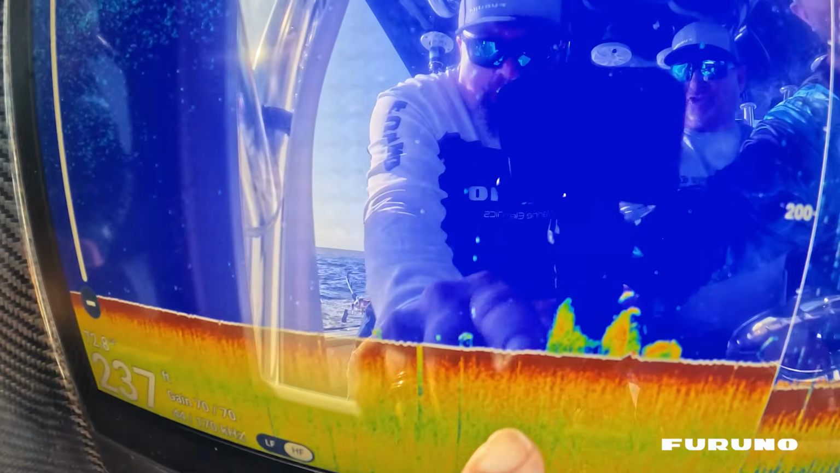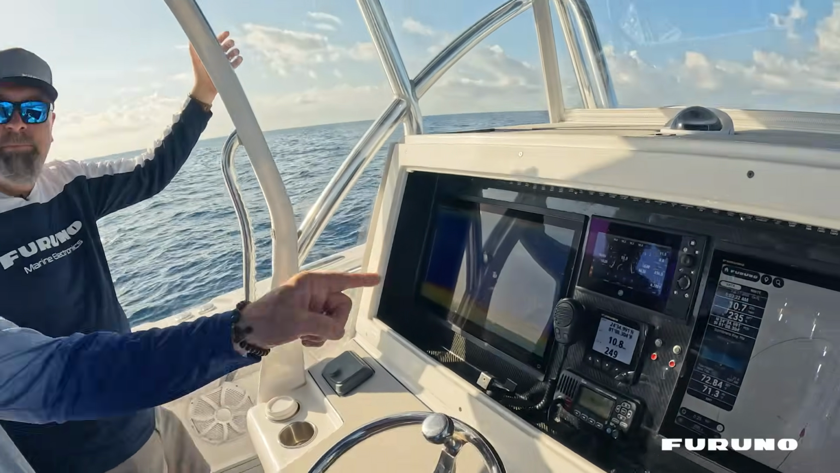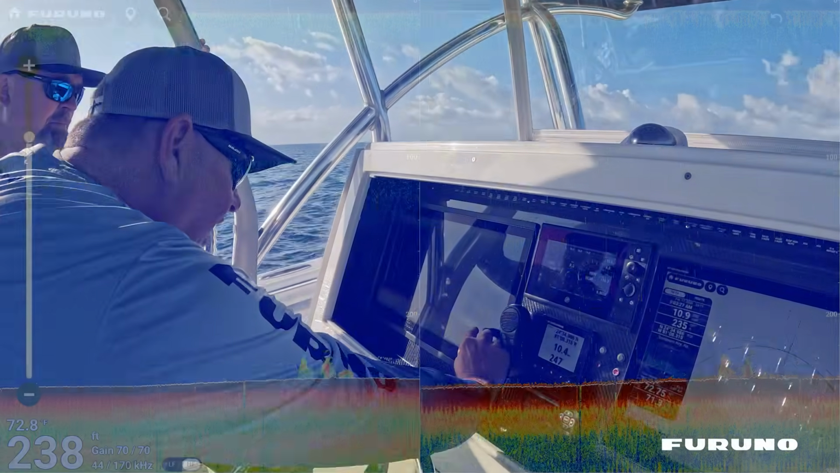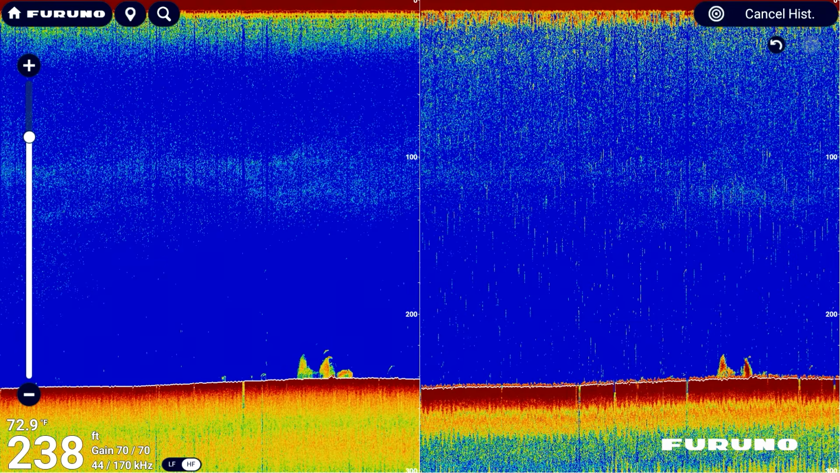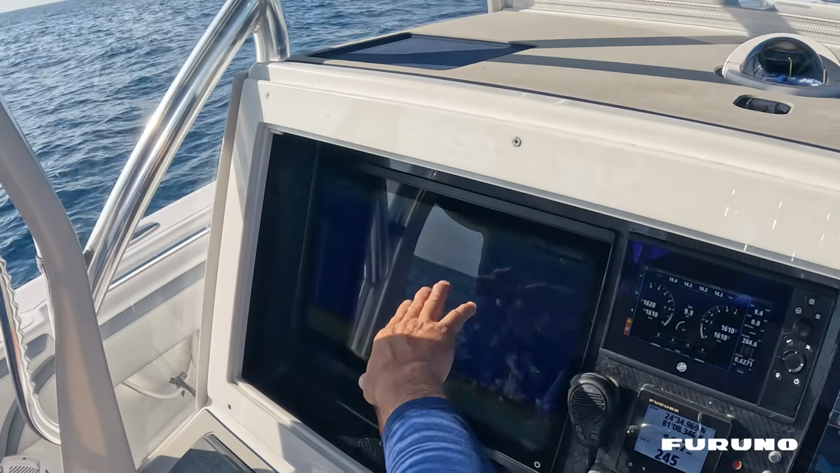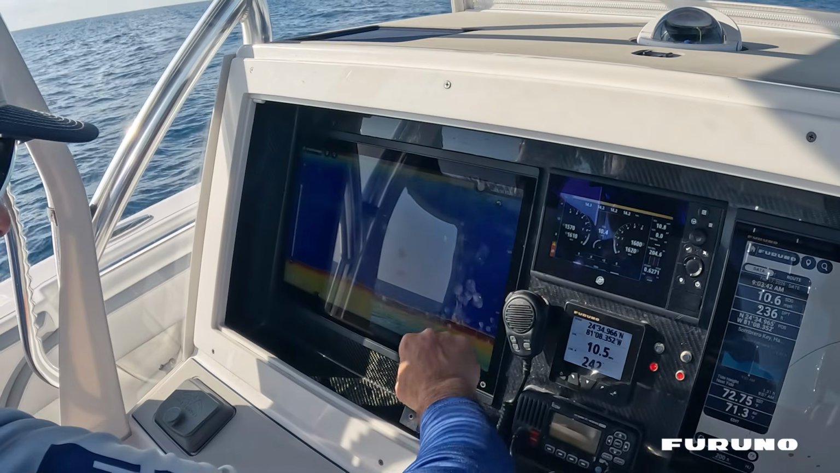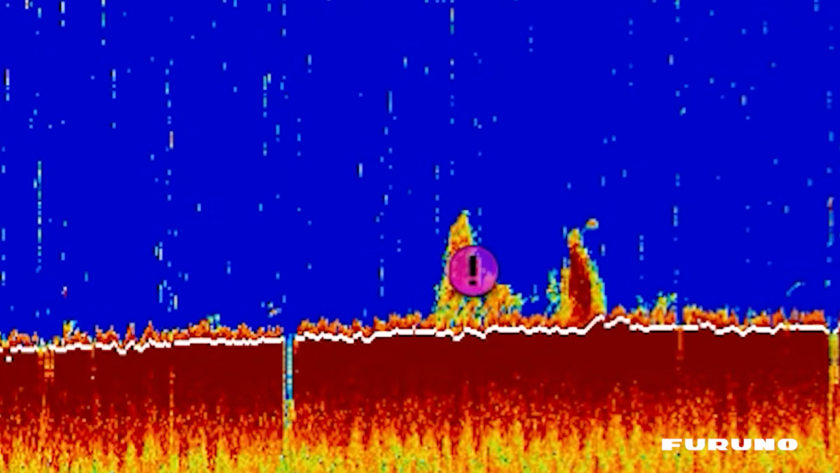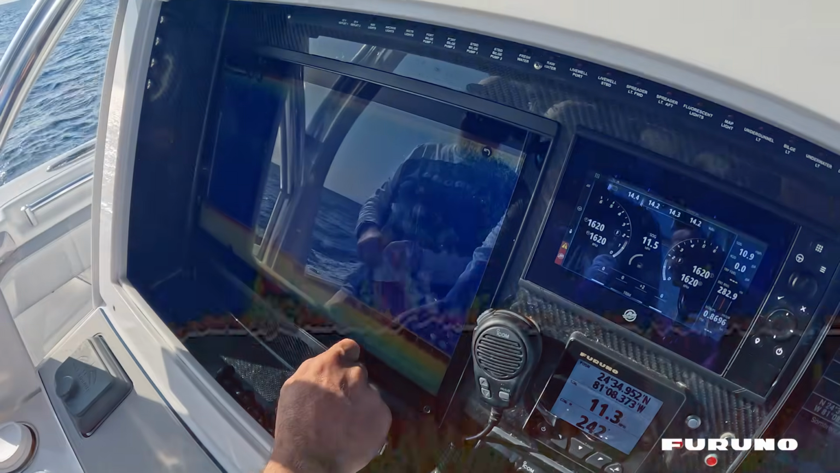That's not a natural piece of bottom. So that right there is structure. Okay, and what I'll do then is just come in. I'll simply touch the screen wherever it is that I want it. You can designate. In this particular case, I'll put it right there, new point, designate it as a point of interest, and boom, now it's on my chart plotter. There it is, right on my path, right on my track, on my trail, and I can come back and investigate it further later.